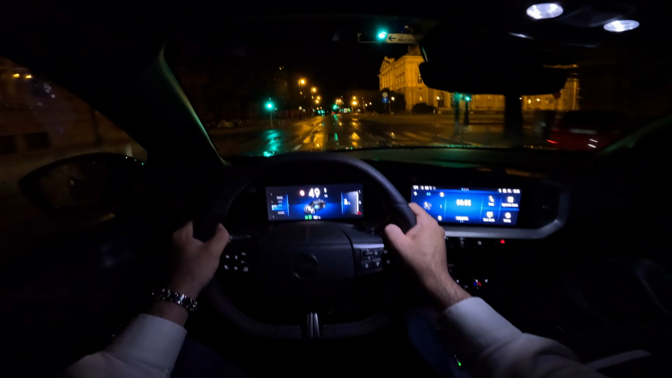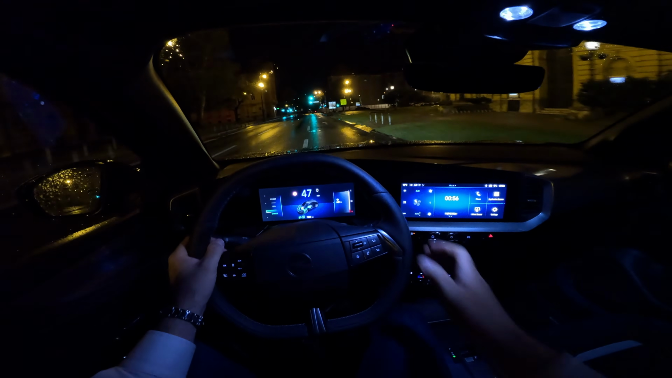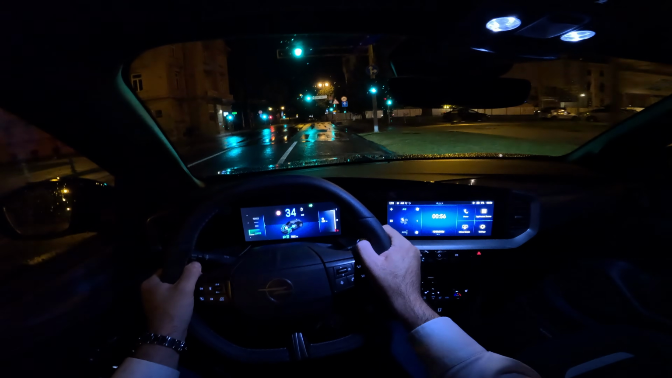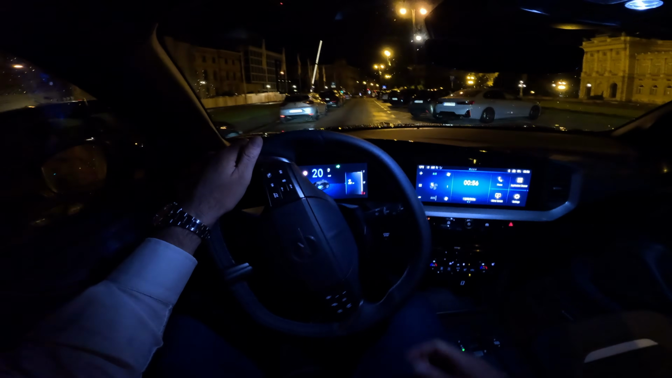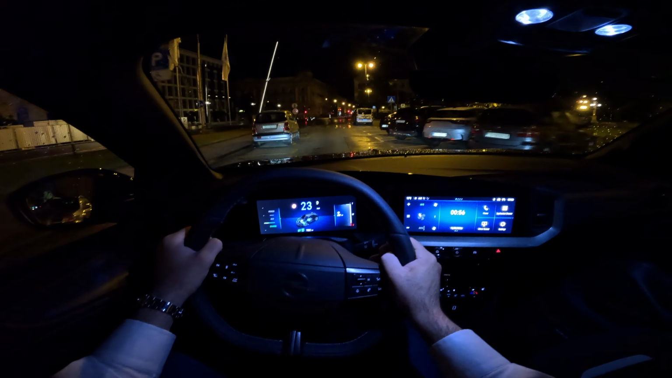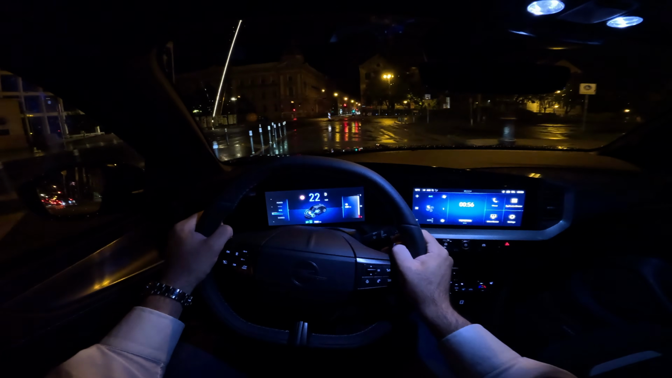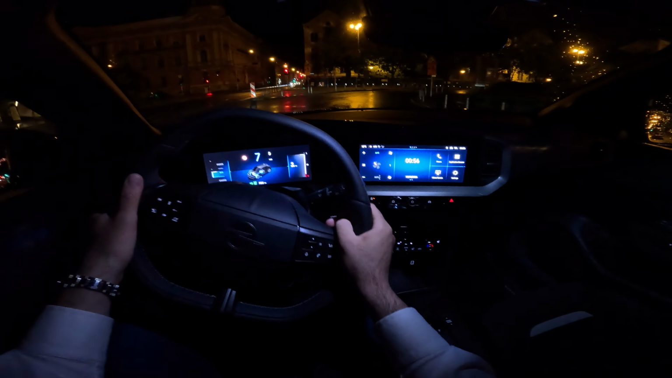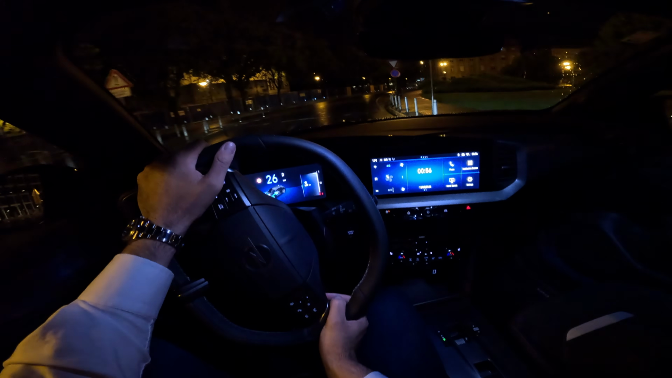And we are now in the city. As you can see, we've had some rain a few minutes before. But yeah, now let's mention the other powertrain options. So the entry one is the 1.2 liter turbo petrol unit producing 136 horsepower paired with the 6-speed manual. Then you have this hybrid 145, and the third option is the electric version with 54 kilowatt hour battery, a 156 horsepower electric motor, and just a bit over 400 kilometers of all-electric range by WLTP cycle. So those are the 3 options. Tell me in the comments what would be your choice.